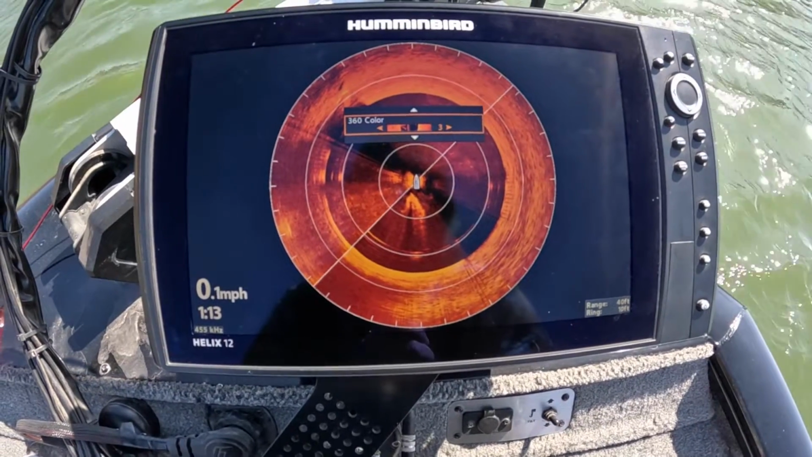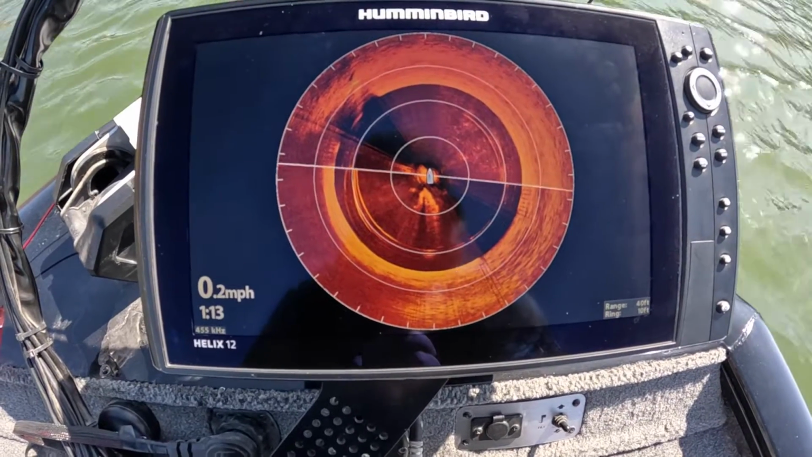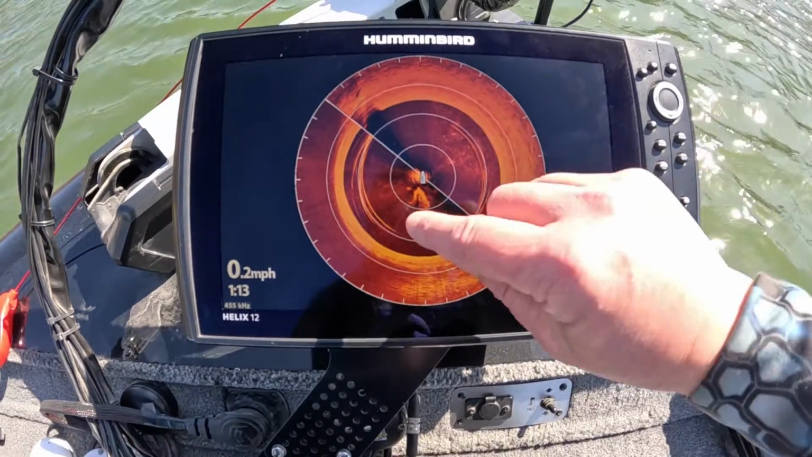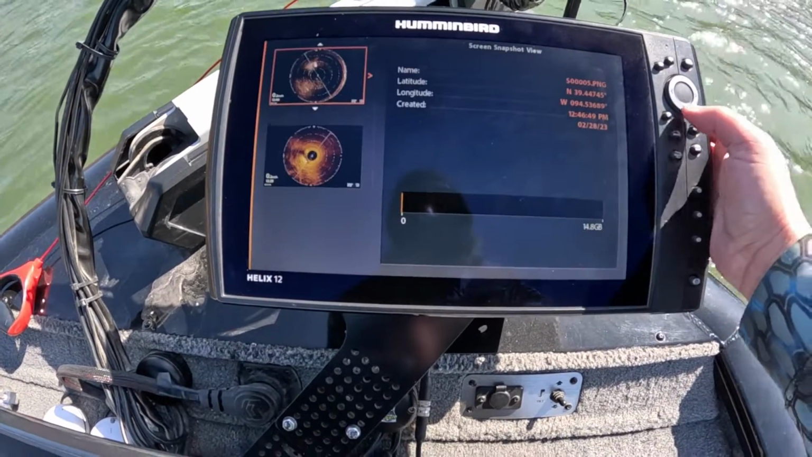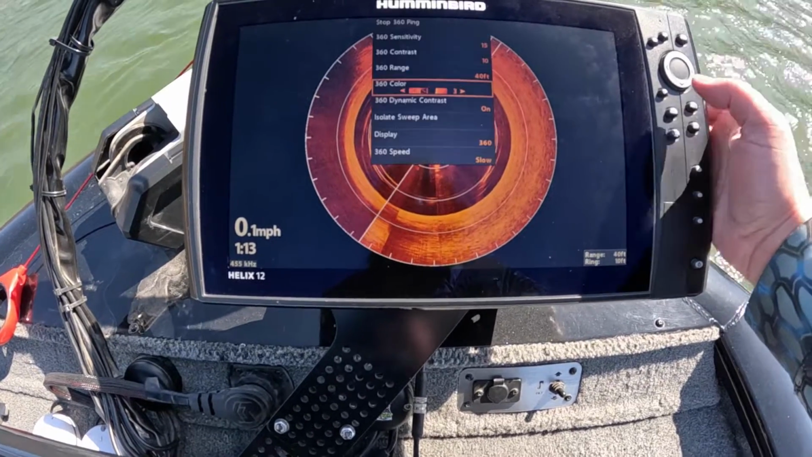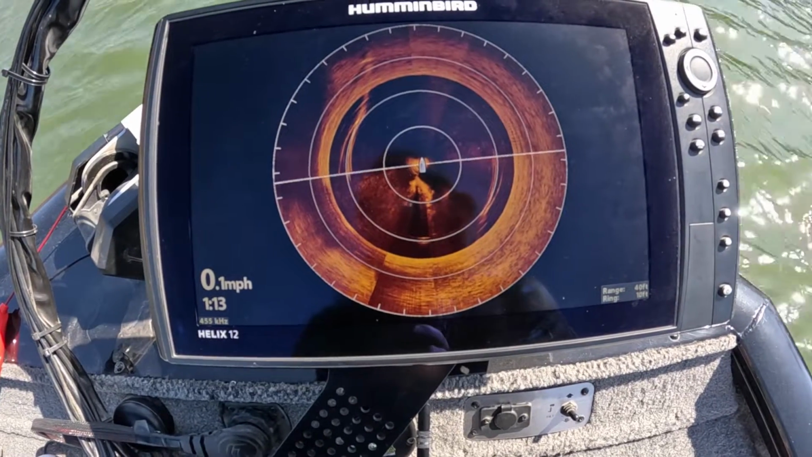If we go on to the color palette 3, which is a little hotter, we'll wait until it comes back around. You can see it really defined. Coming up through there, you can still see the shadows up there. Daggone it. This is palette number 2. Wait till it comes back around.